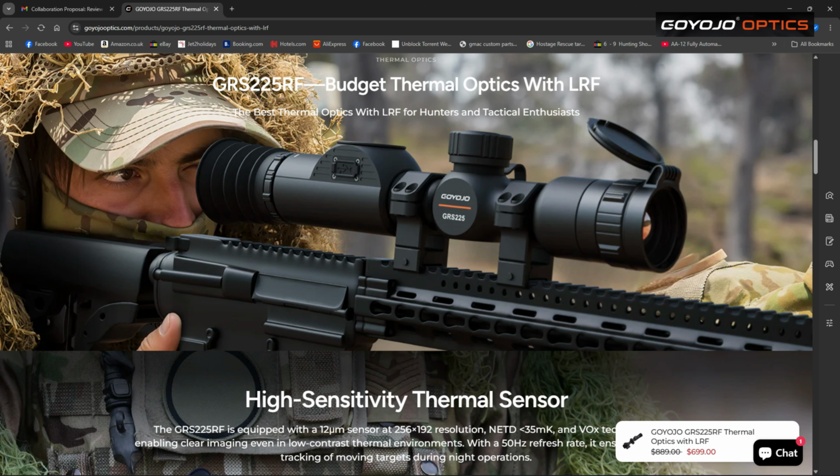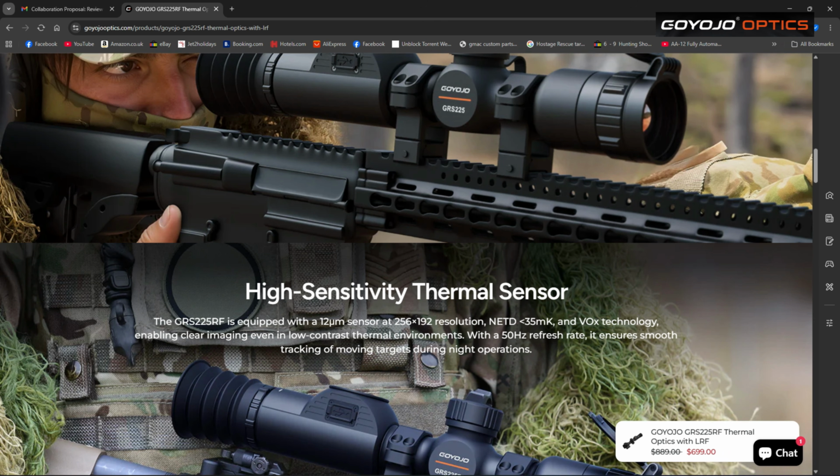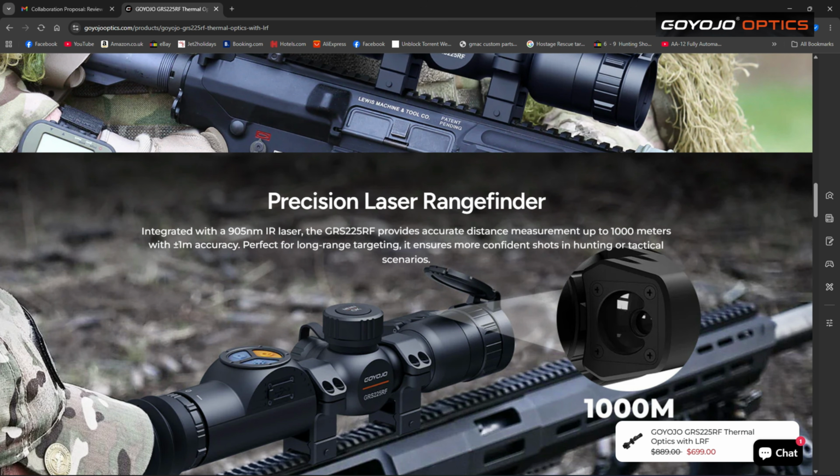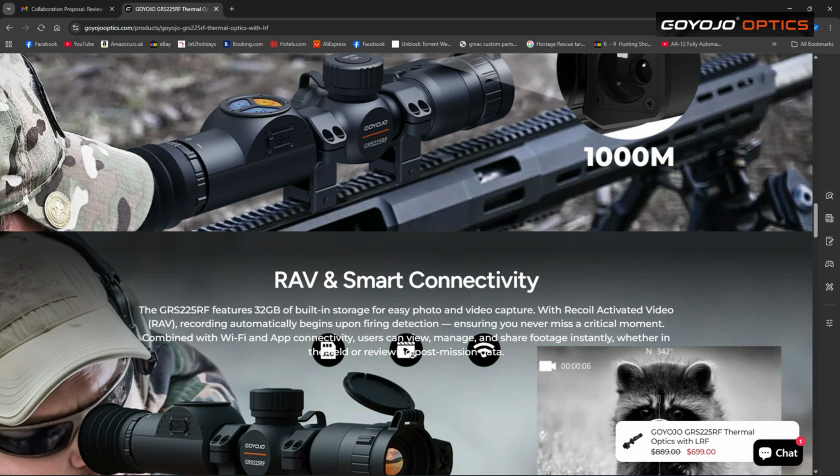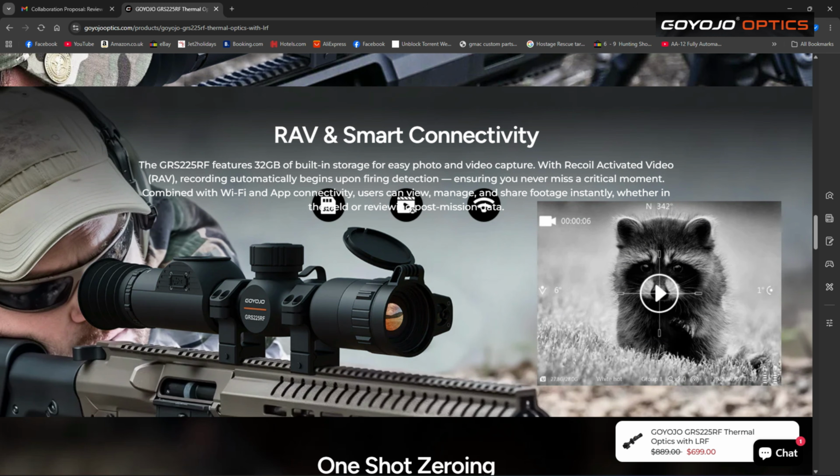So that's the rifle out in the field there by somebody. I say it's not a very heavy scope. Precision laser rangefinder. Recoil activated, smart connectivity.